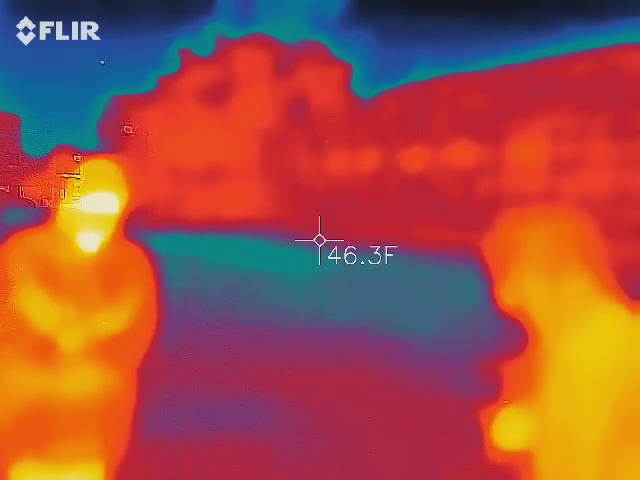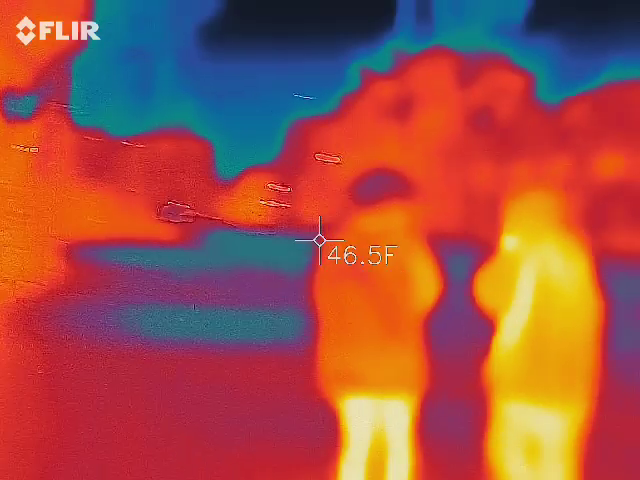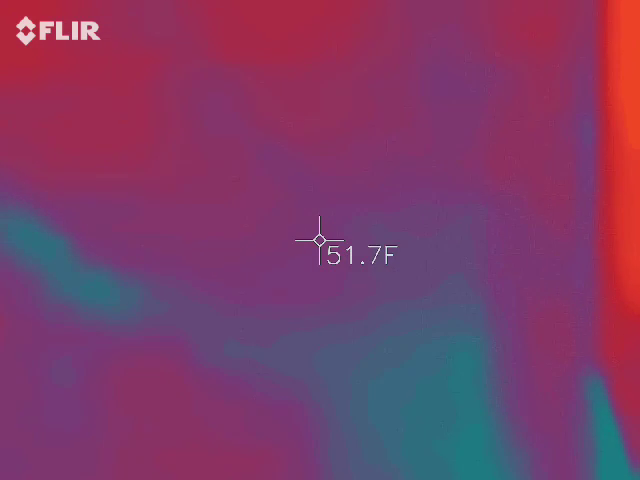Okay. All right. Thermal imaging. Yeah. So point your camera at that wall and tell me what you see. Yeah, just red. Just red. Watch what happens when I get in the picture.